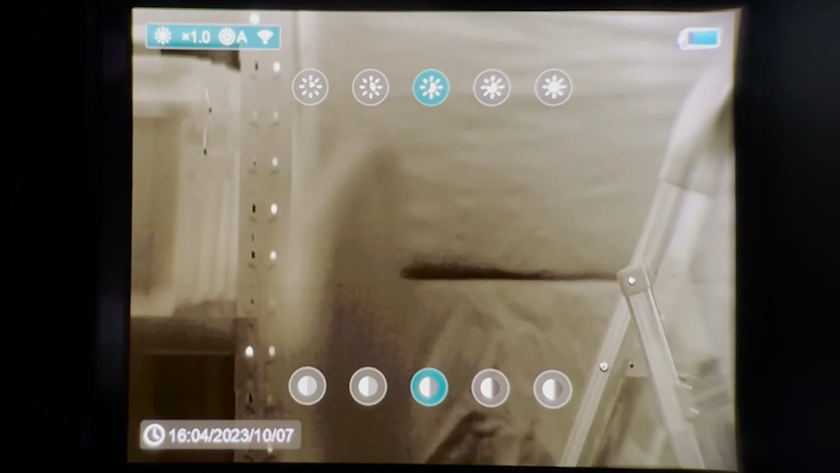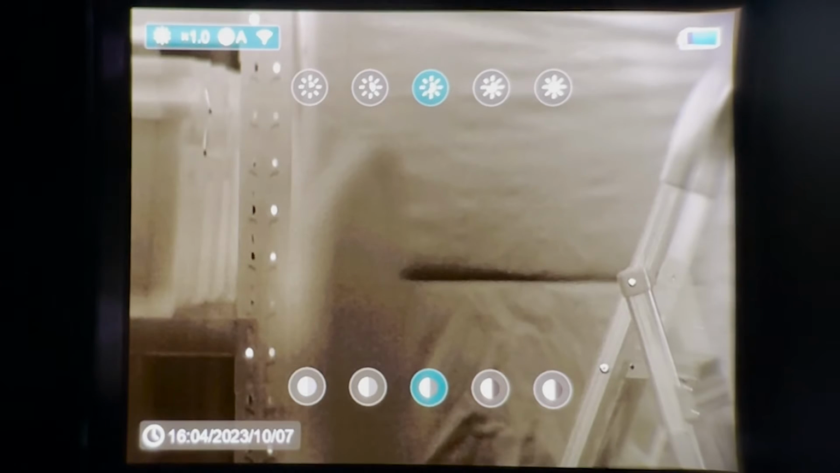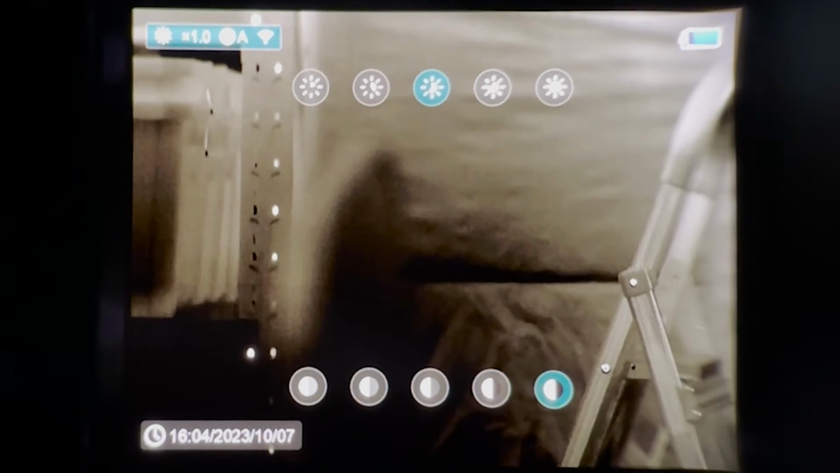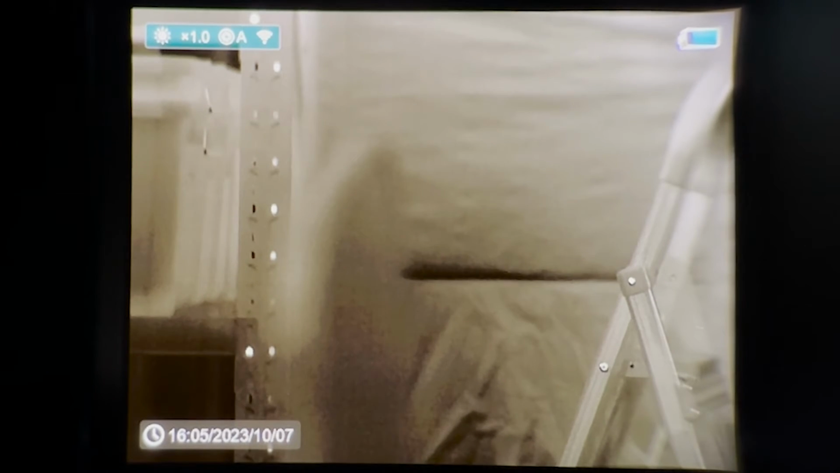Same thing, to change the top menu, the brightness, we press the rangefinder button, and it will increase the brightness of our image. And for the bottom one, press the record button to cycle through the contrast. Usually the best position is the middle setting, or number 3, and then we can cycle back out of this little menu. So that's the quick access menu.